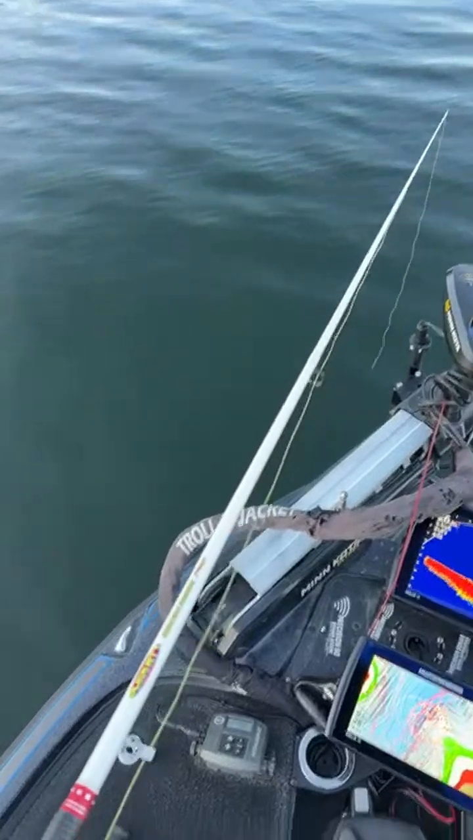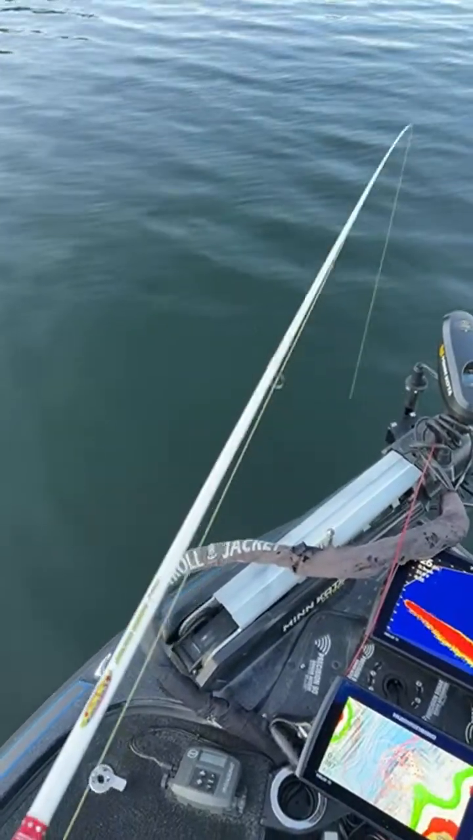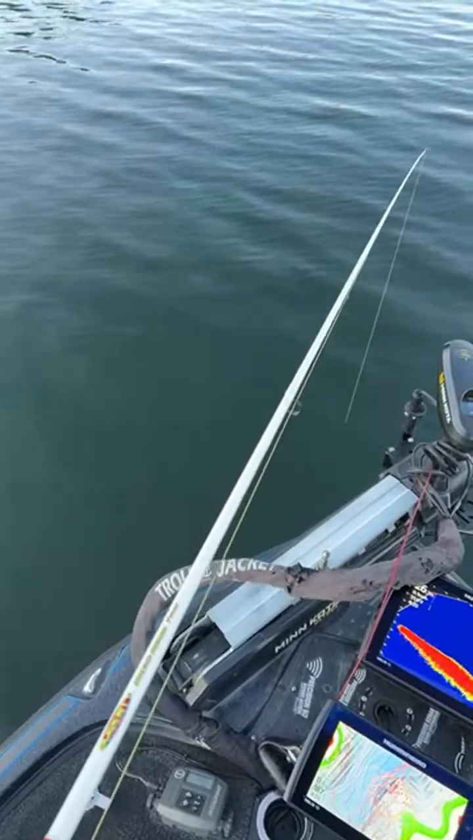So the water temp, guys, for anybody that's interested, that water temp is 56 degrees. Well, 51.6 degrees.